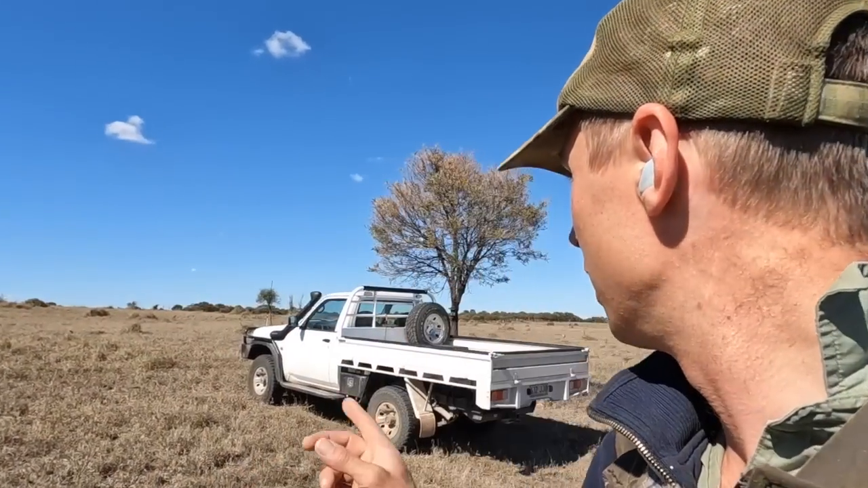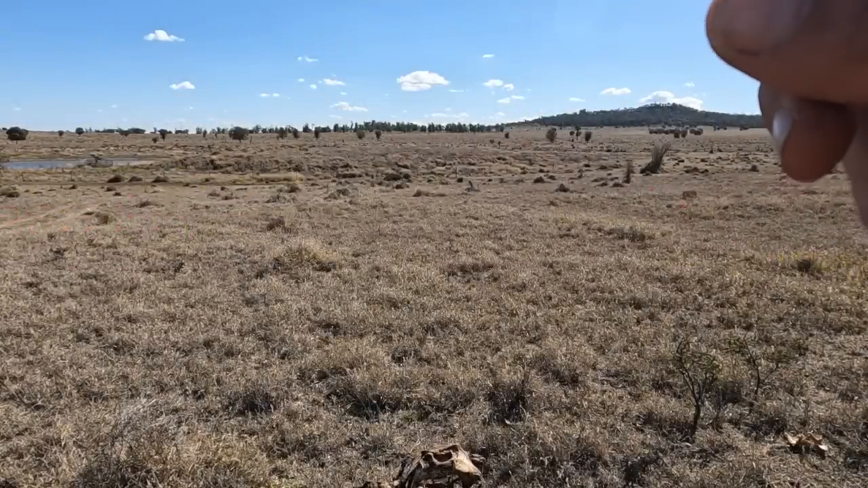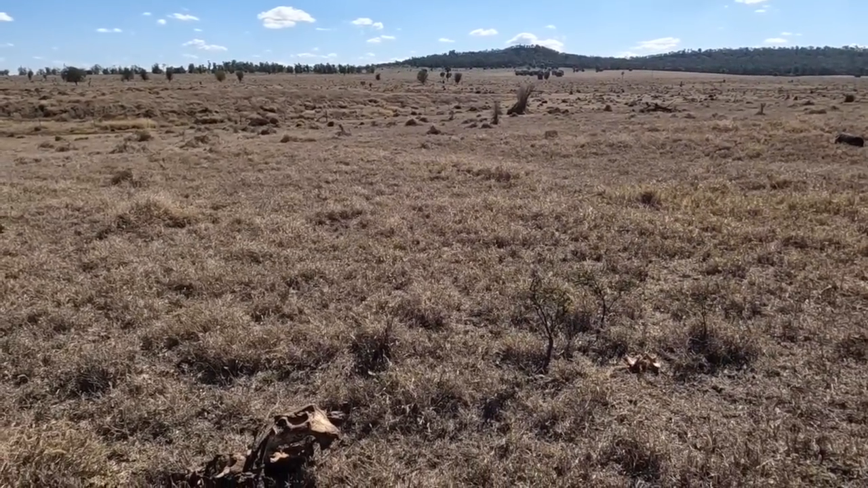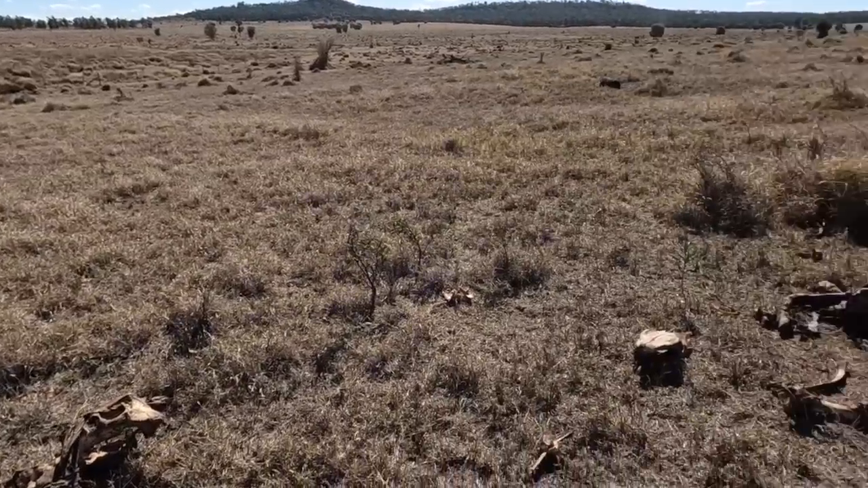Hey guys, I've just pulled up over here to check my camera, and there's been a mob of pigs here this morning. I'm wondering if they could be going down to the dam here again, and they could be bedded down in the grass on the other side here, all the long reeds and stuff. So I've got the rifle, and I'll just go down there and have a bit of a walk through there, see what I can find.